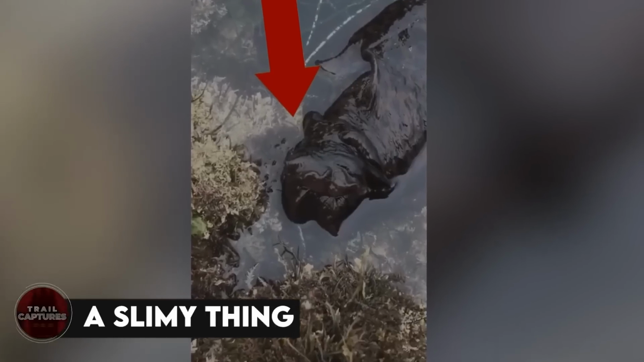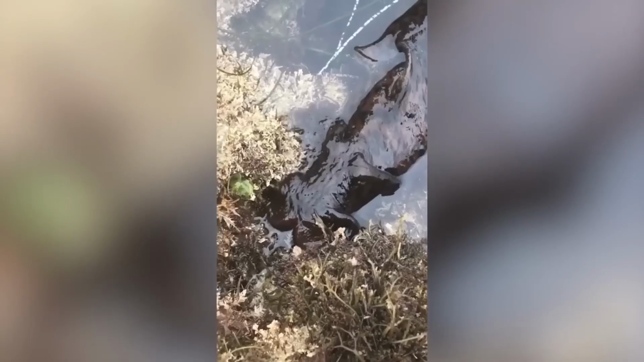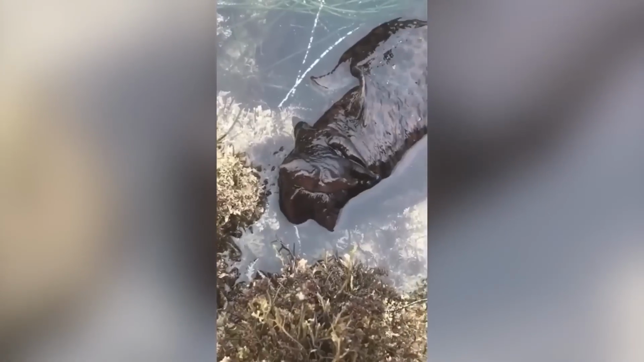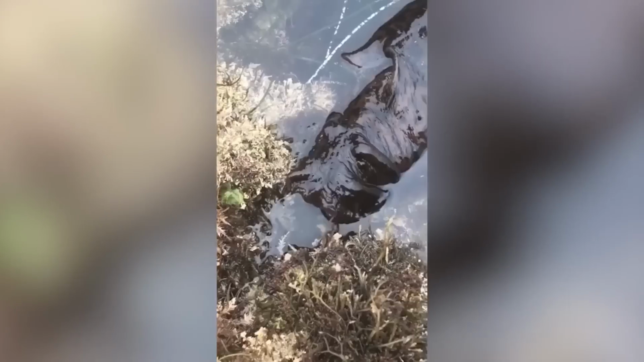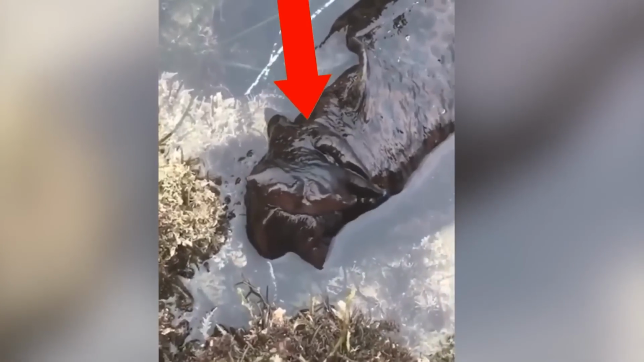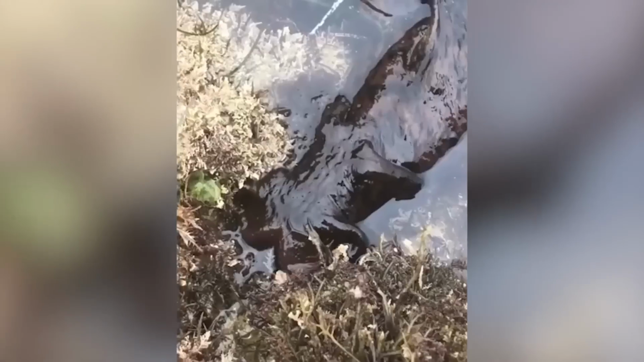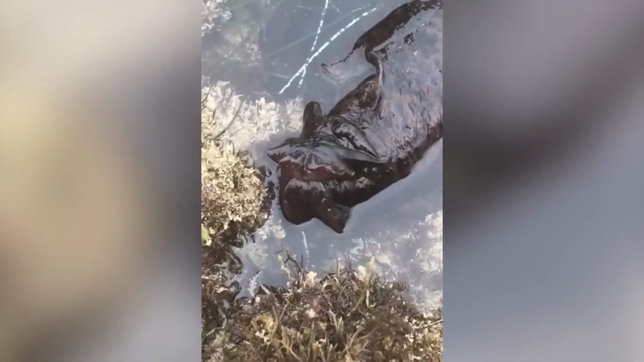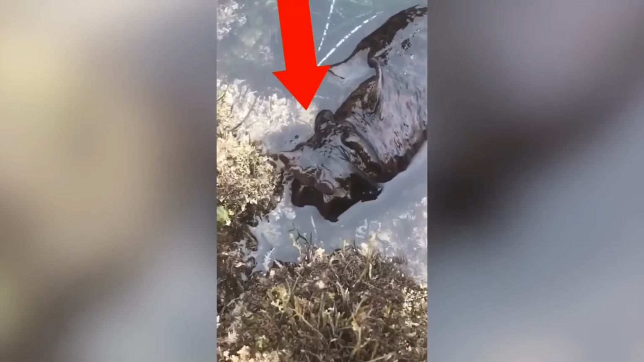A slimy thing. A man came across this slimy thing while he was on his way somewhere. It was unlike anything he'd seen before, so he decided to film it. It doesn't have eyes, but has a head-like structure that moves slightly. What could it possibly be? It resembles a blob. Is it a new species? If it is, I'd rather keep my distance from this slimy thing. Stay away from this slimy thing.